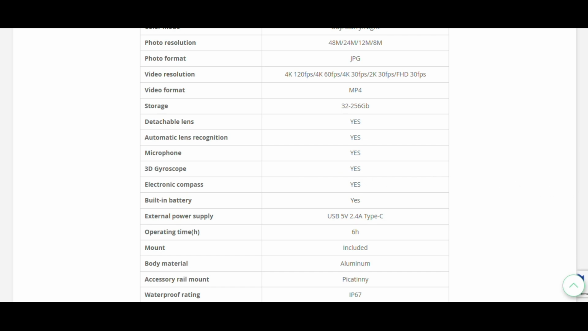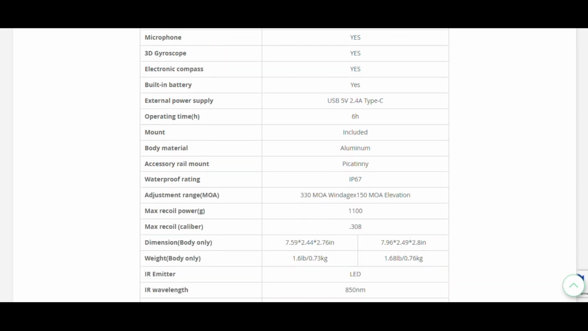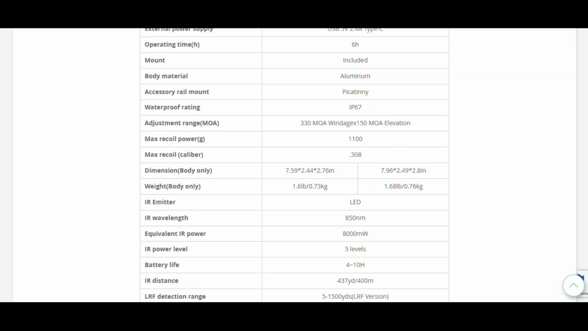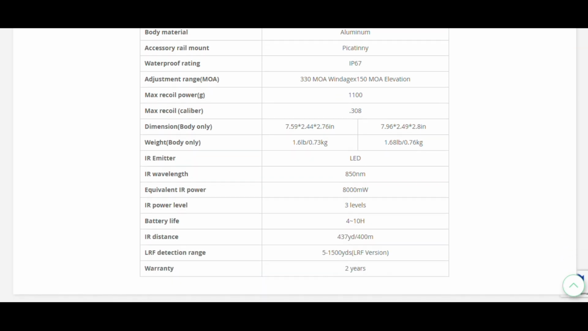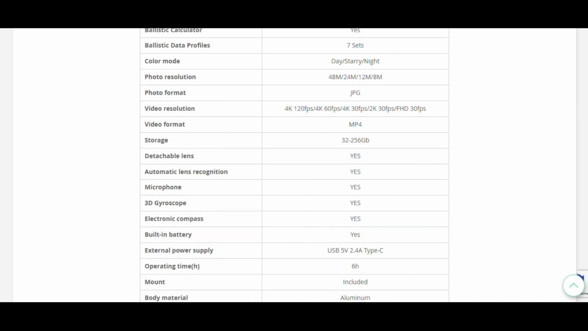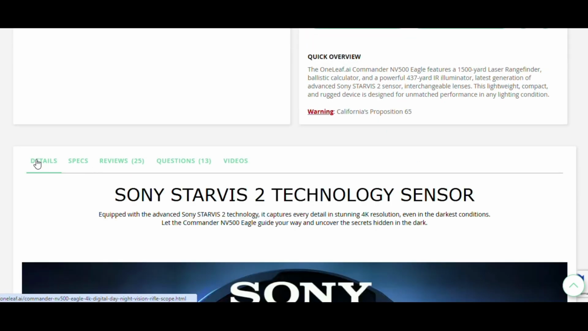All of that is going to be used in the ballistic calculator to give you accurate ballistic calculations. And let's see, some of these other things are just general information, not necessarily stuff that you're going to modify internally. So let's go ahead and flip over and look at some more of the details.